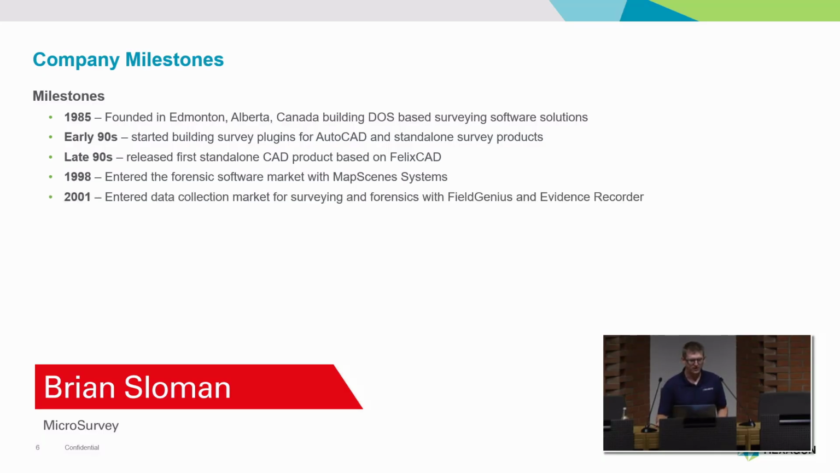We also make data collection software that runs on handheld devices. We have two products called Field Genius for the survey market, and Evidence Recorder for the forensic market.